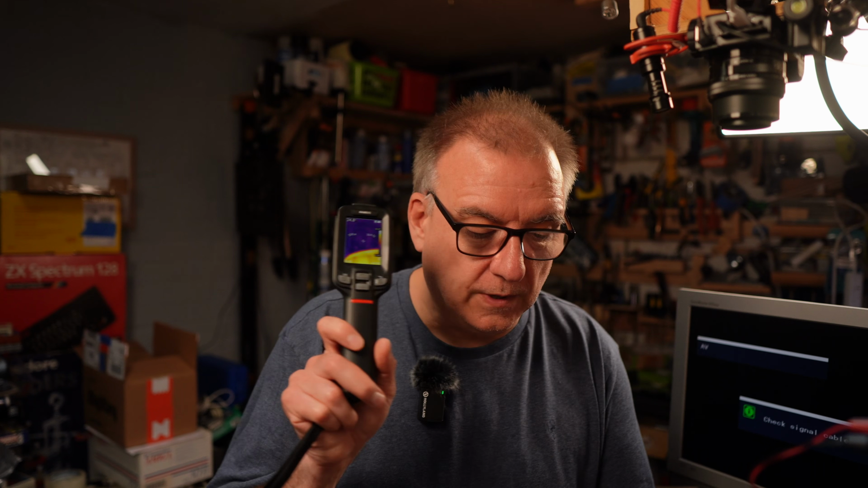Diagnostic cartridges and multimeters and oscilloscopes are all things in your armory, and your brain, eyes, ears, nose, they're all things that you can use to actually find out what the problem is. But more and more I'm reaching for a thermal camera first. So what do I think about this one in particular?